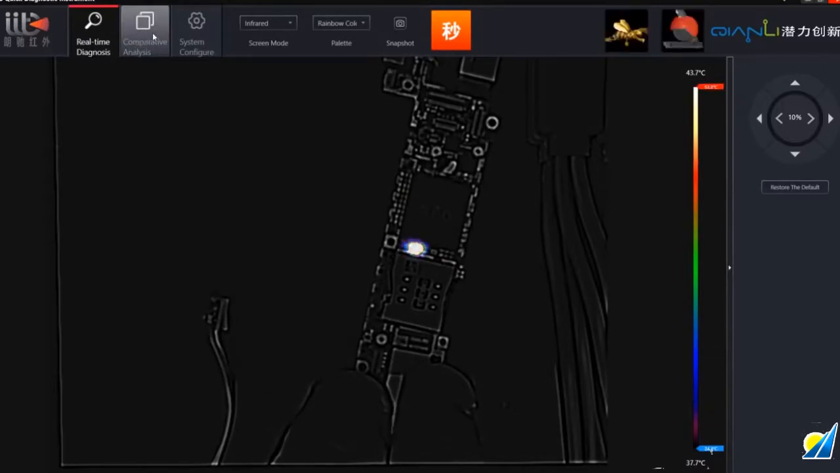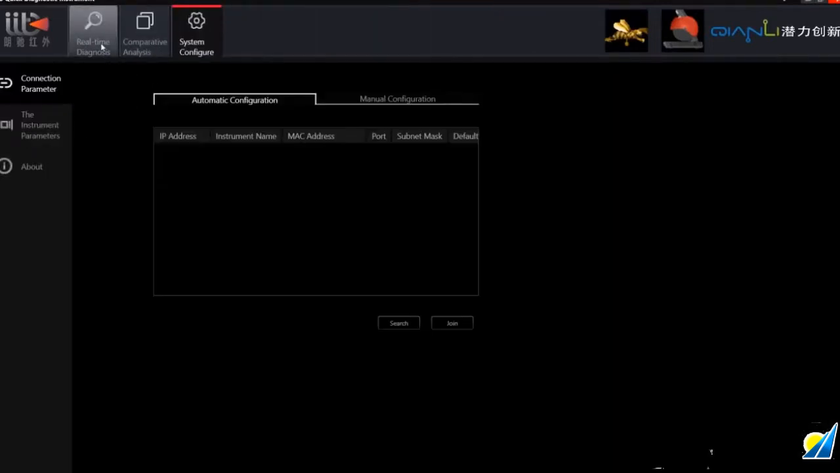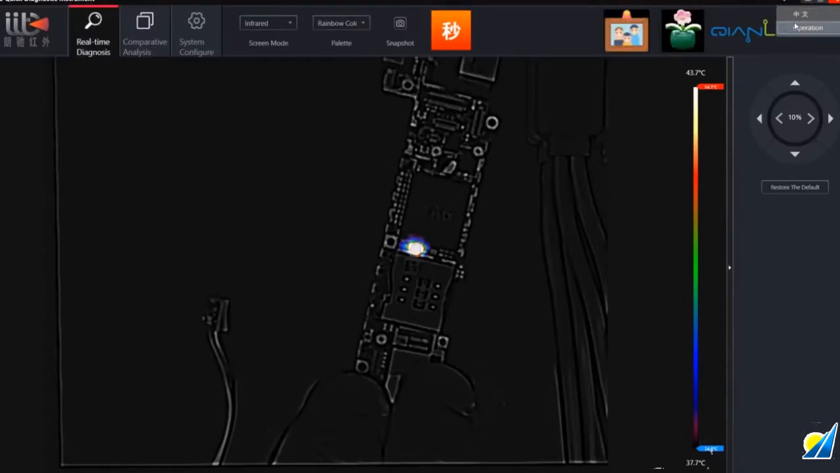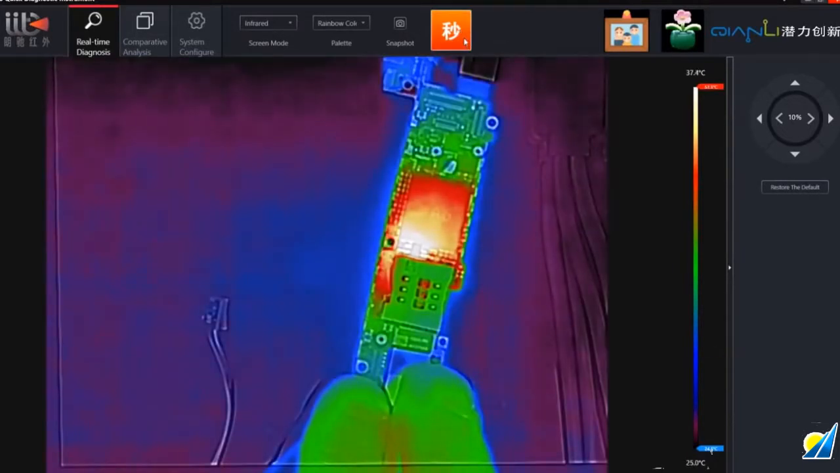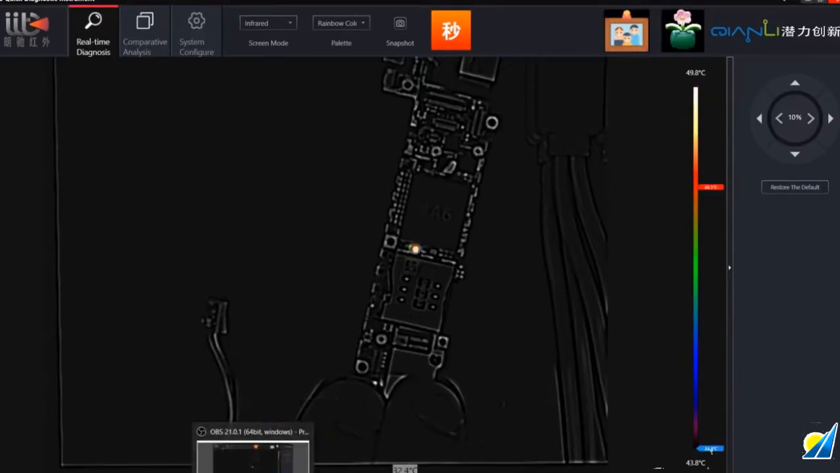You've got things like comparative analysis, so you can take a photo and then compare stuff and all that sort of stuff. Your settings are in here. English is up here, so if you want Chinese or English, we'll go English. Take a photo. The one key leak is basically just filtering out all the lowest ones and giving you the highest reading, which is really handy. So I'm really liking this one. This is there to show you here. Not much else. It's pretty much self-explanatory what it does.